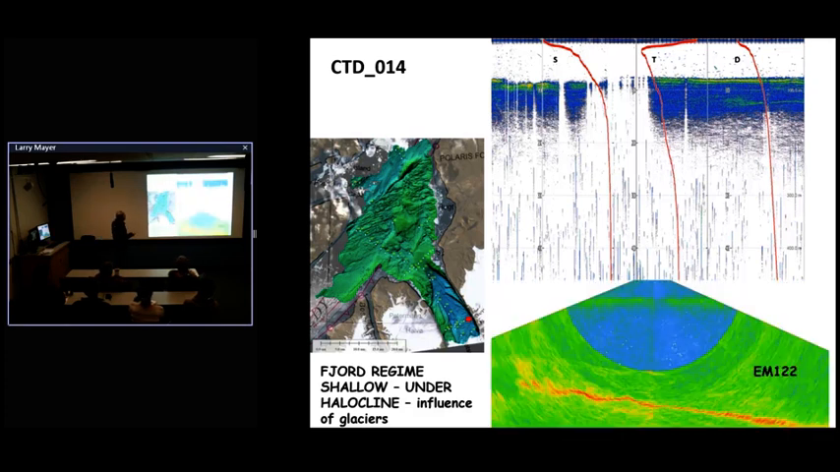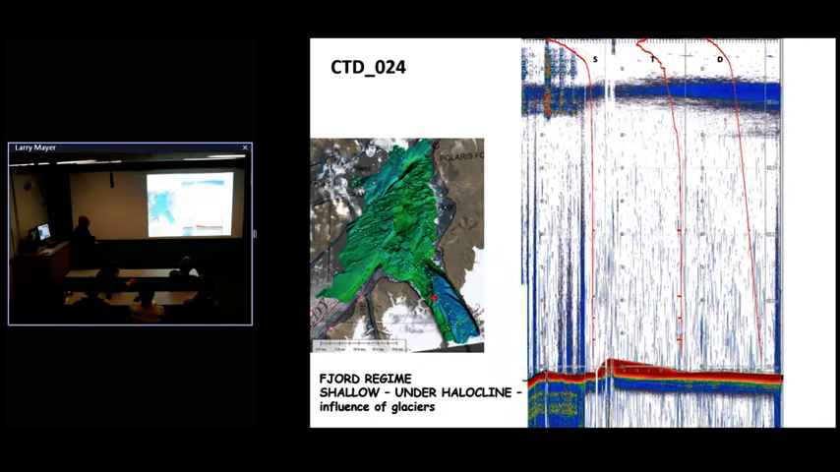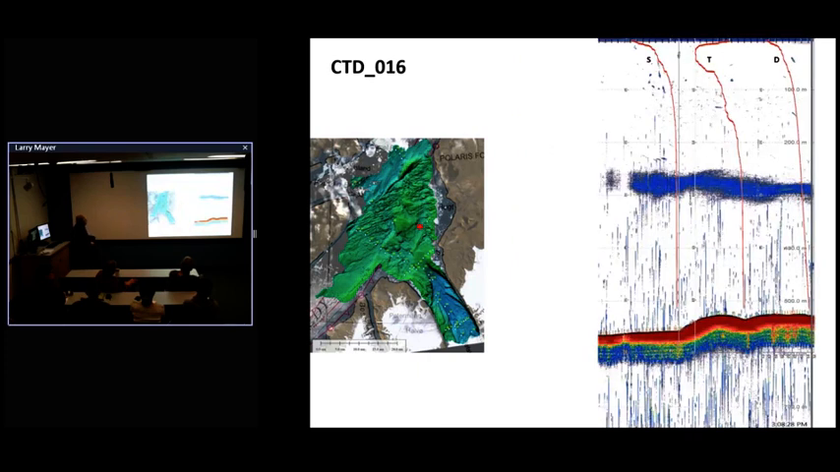We see it also, this is on the EK80, I should point that out. We also see it on the EM122, the multibeam sees it too, it's that strong, that scattering layer. Here it is again, the same one, that's another spot here. But again, always at about that same depth at the base of the halocline. And if you come back to the office, we can look, but every one of them in the fjord is like that.